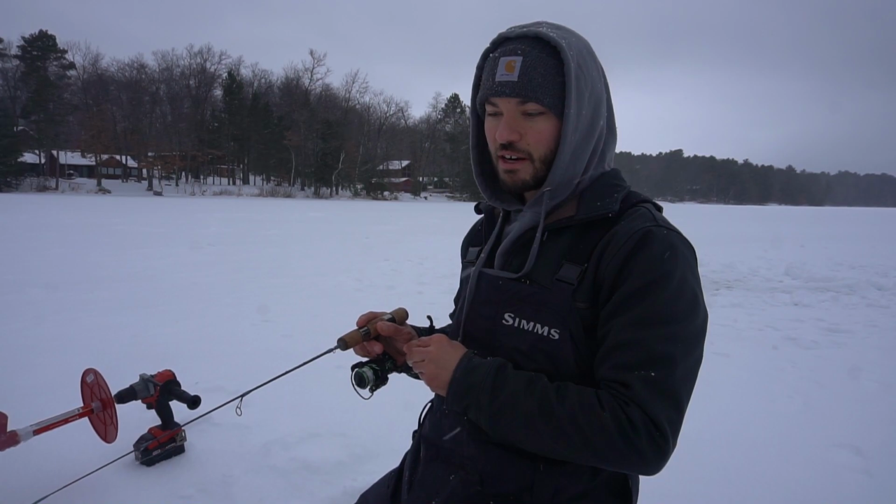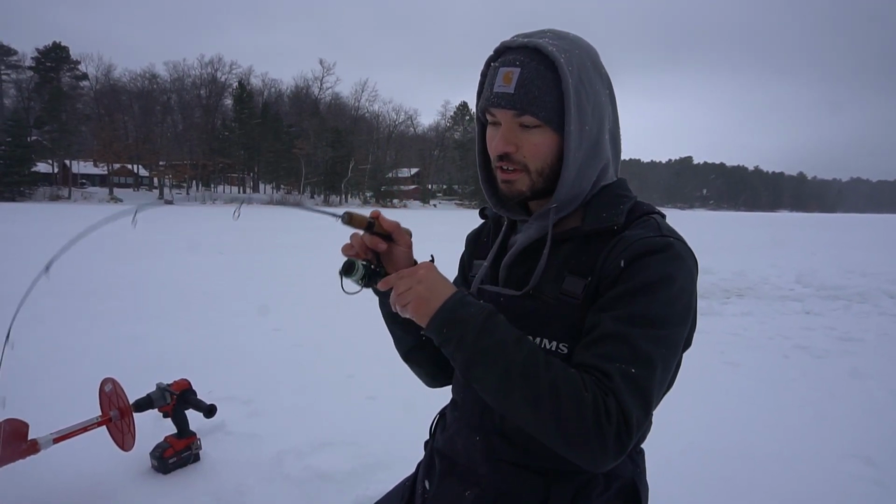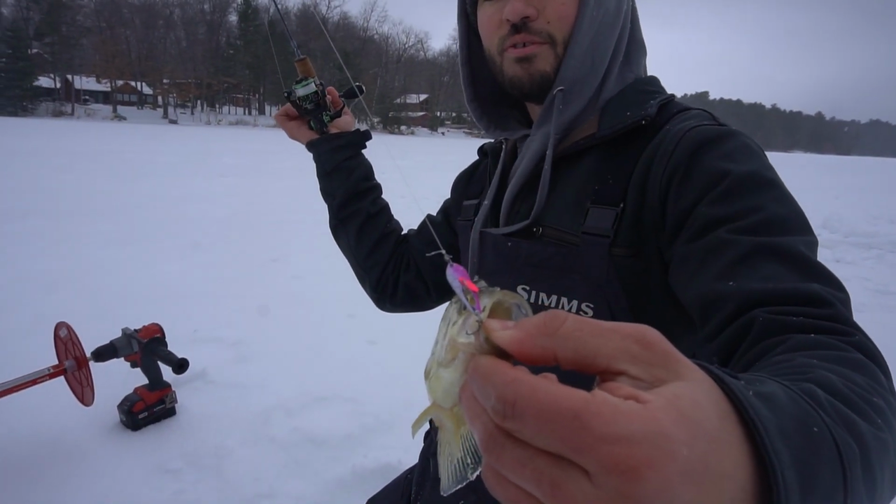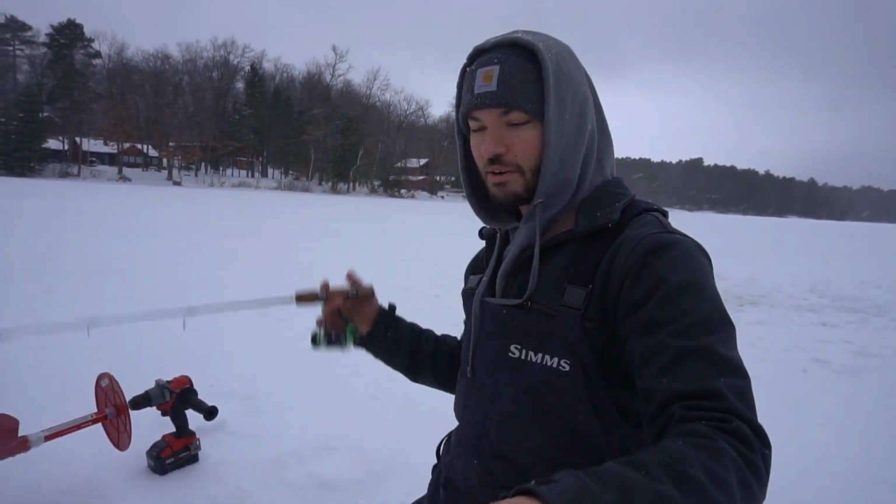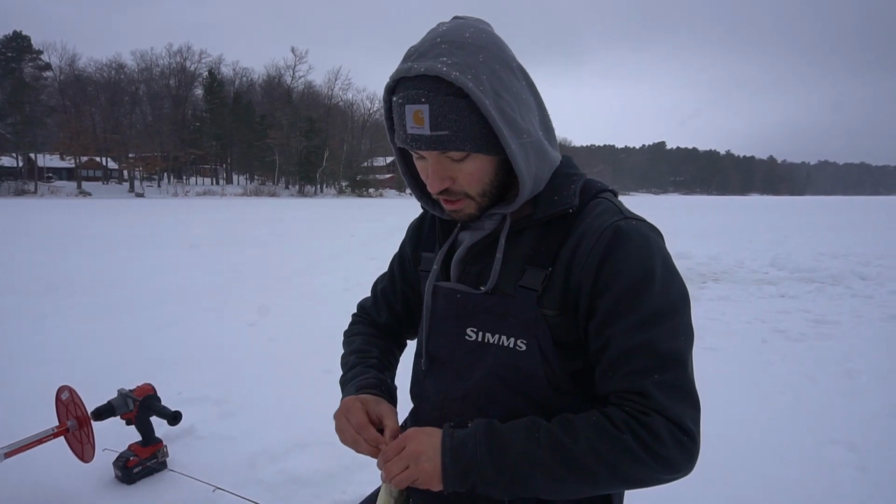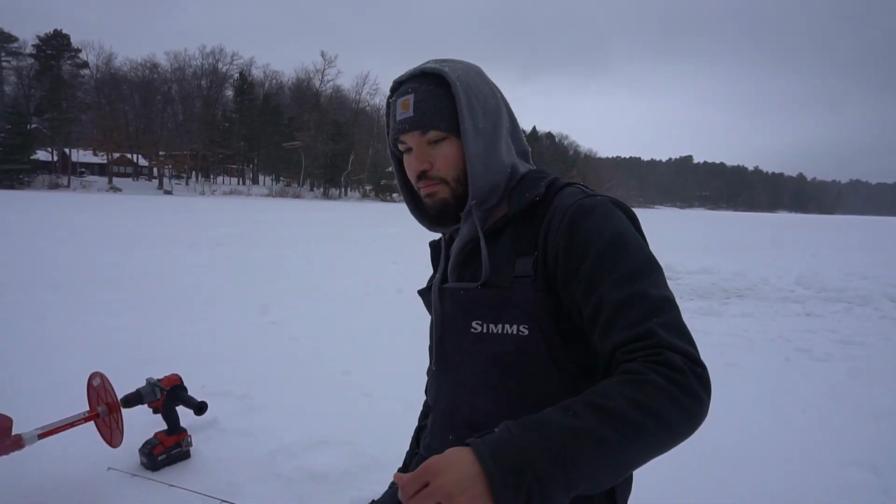Because like this right now, I'm already getting freaking hammered. These fish are so aggressive when they're schooled up. It's just stupid. And you can tell I'm back to using, well, I'm actually using Brandon's rod, but using the dinner bell. This is our go-to. This year we've caught more crappies on the Frostbite micro dinner bell than probably any other bait, I would say, this year.